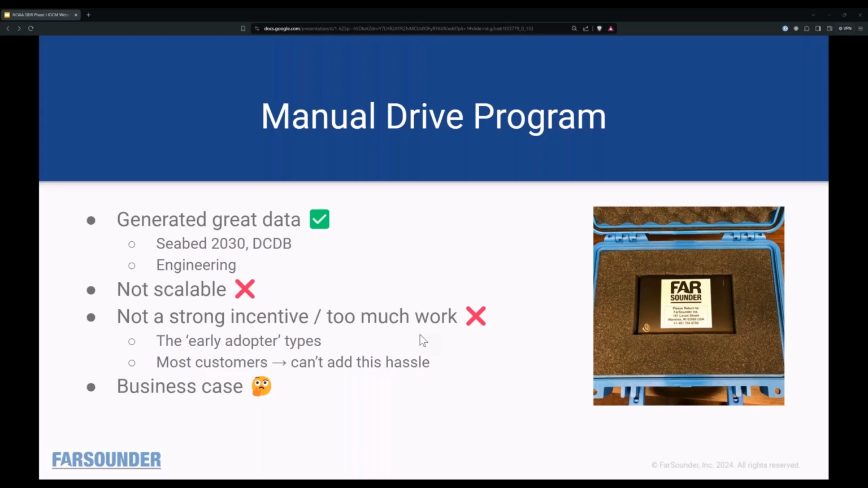But we were doing a lot of this essentially manually. So we'd actually have to receive all the data back on the drive, process it, and manually run a script to submit it to the DCDB. So a lot of labor involved.